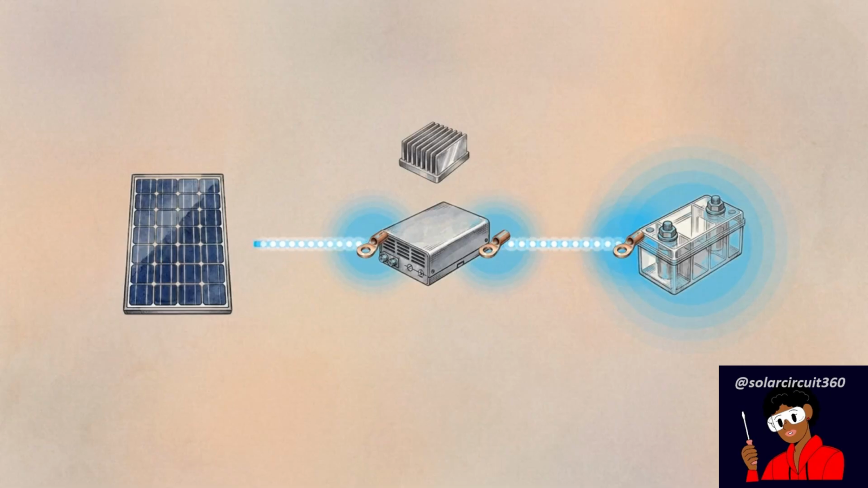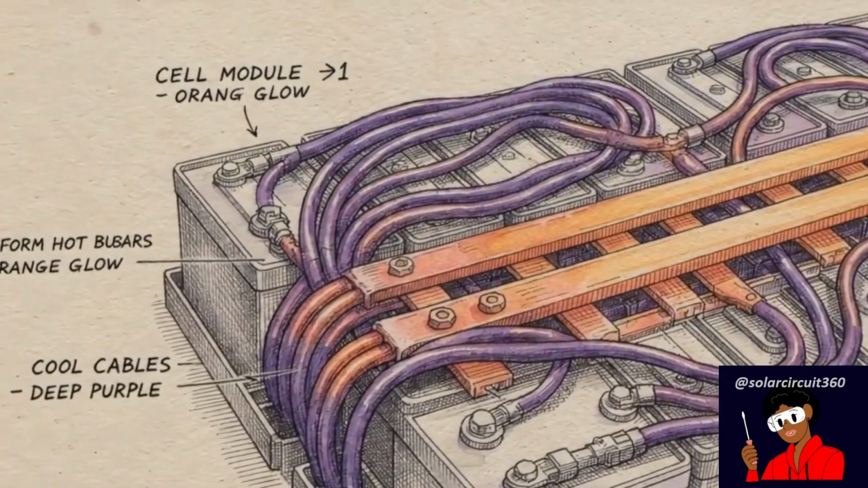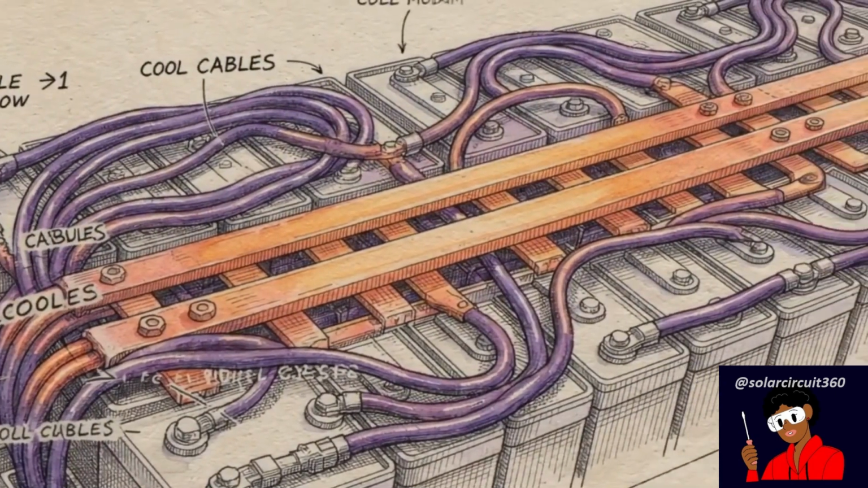High current solar engineering is an exercise in dictating exactly where electrical energy is permitted to become heat. In off-grid environments, heat is an unavoidable reality of physics. Safety is achieved when that heat is rigorously managed, distributed, and mathematically predicted.